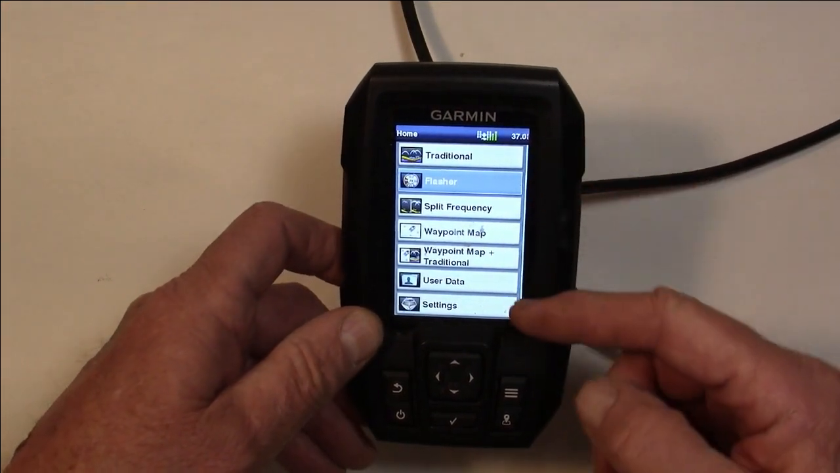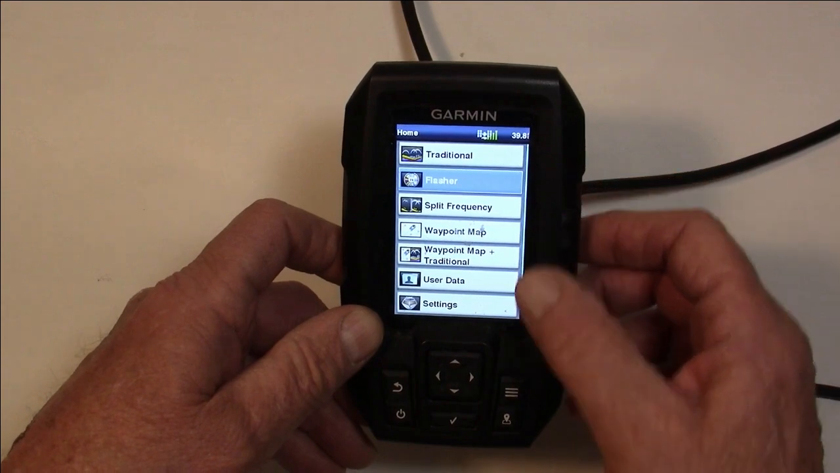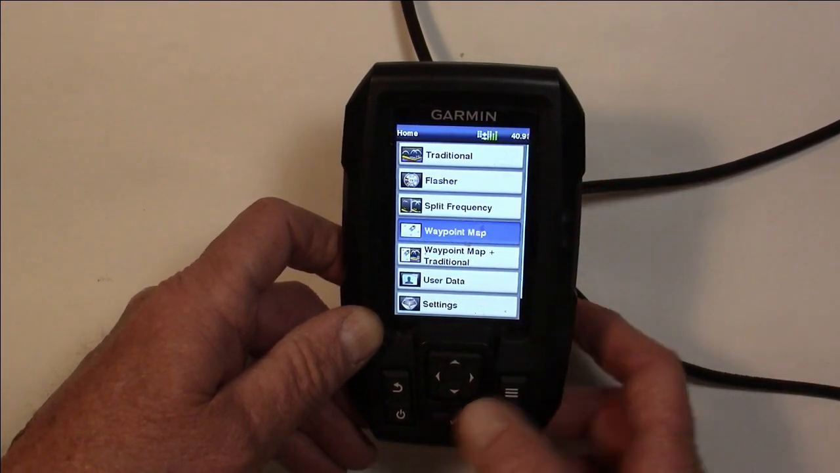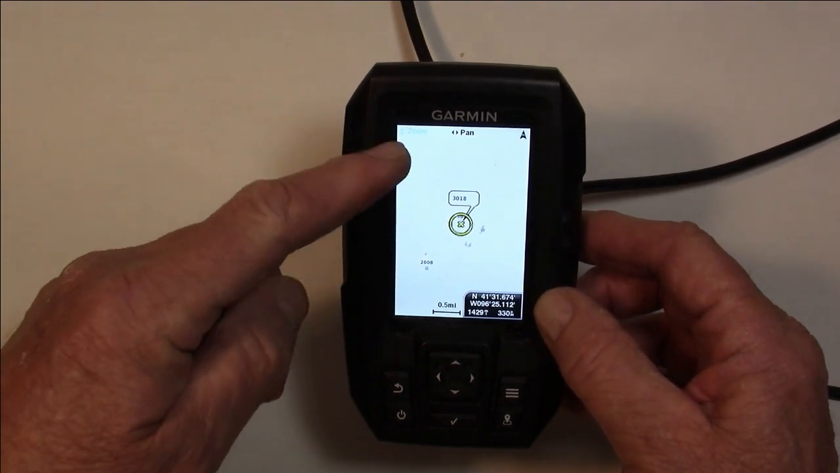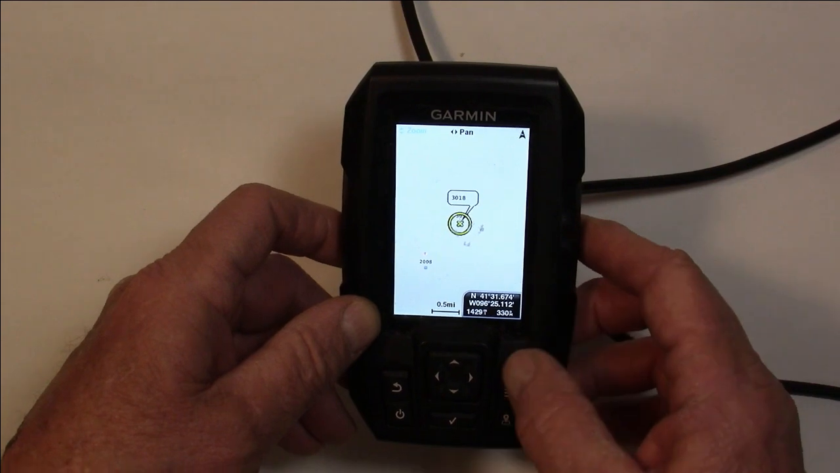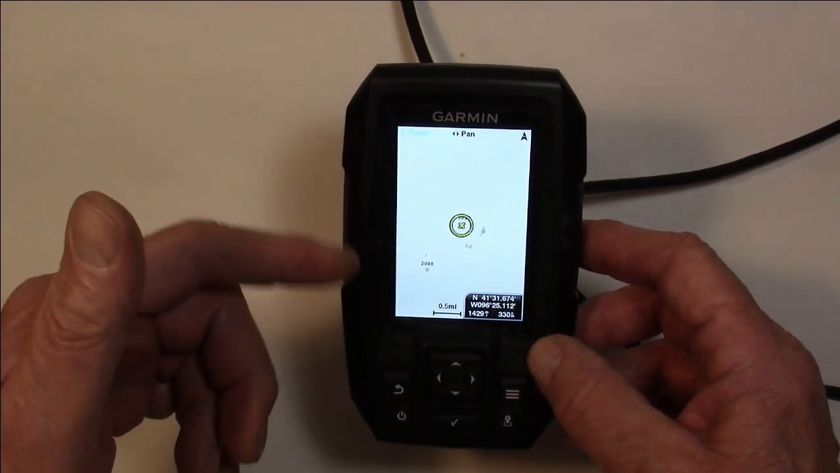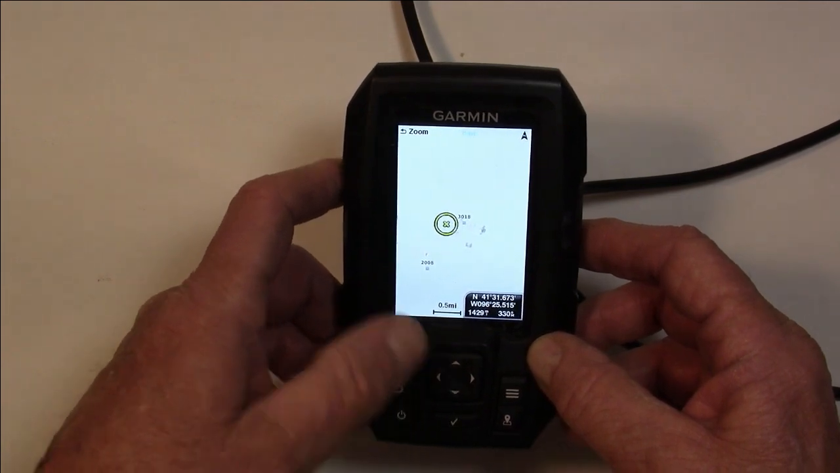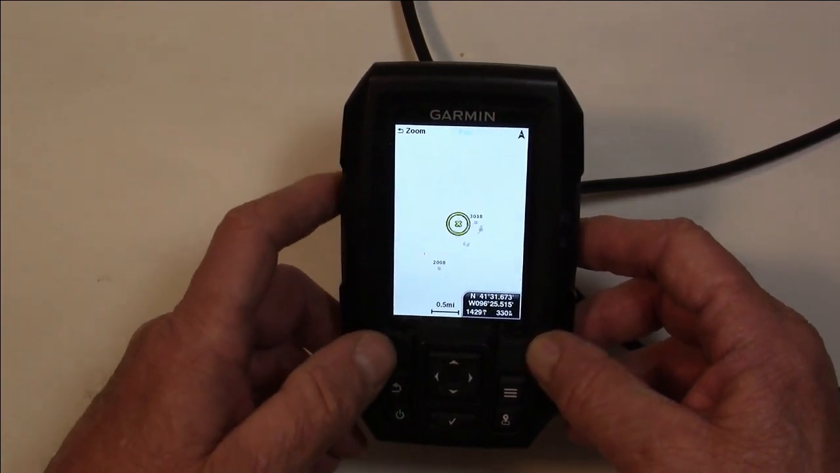Now, let's come back here, and we're going to go down here to the waypoint map. Hit like that, hit the check mark. Now I've got some waypoints on here that I've made at the map. Alright, so the waypoints we did just a minute ago will not show up here because, again, we're in simulation mode.